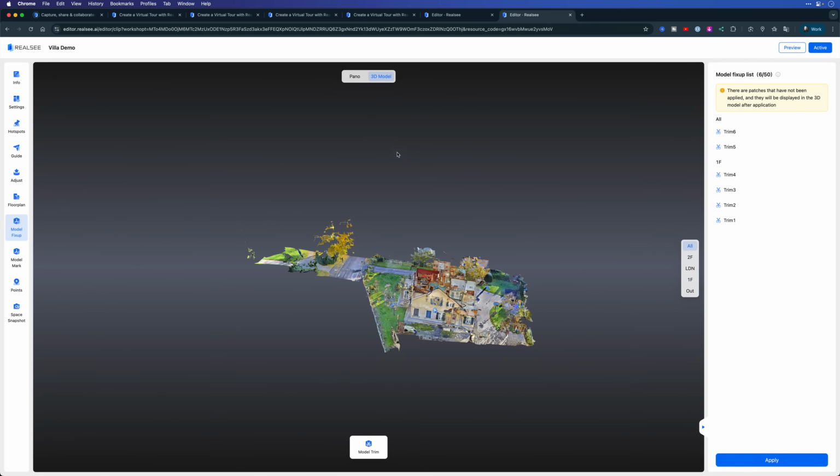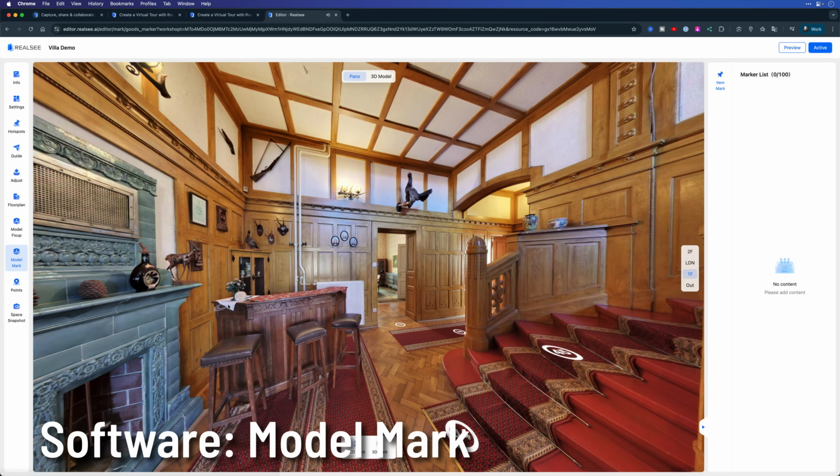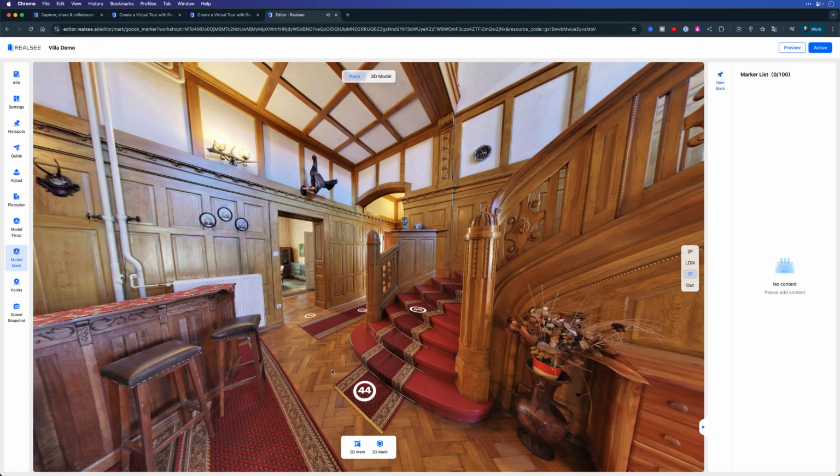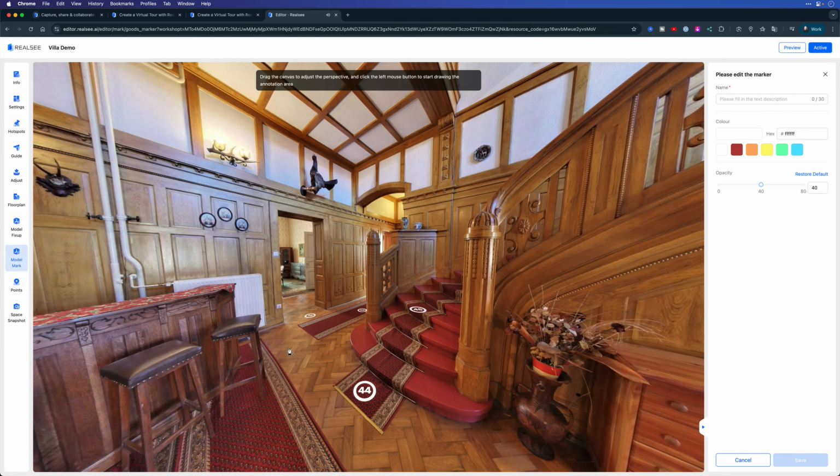And trim that away. Next up is Model Mark. This simply allows you to add marks anywhere in the model, both in 2D and in 3D. So for example, I could highlight something like this part of the rug here, draw a box around that, and then add a label to it, add some information about that.